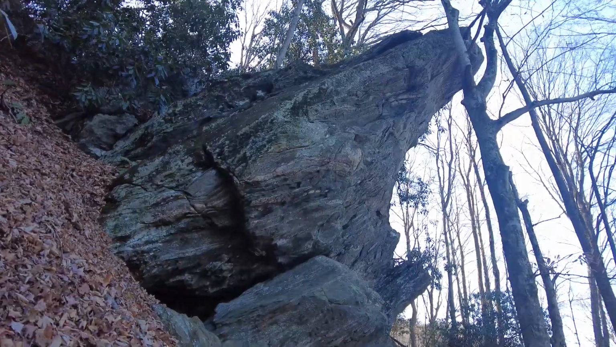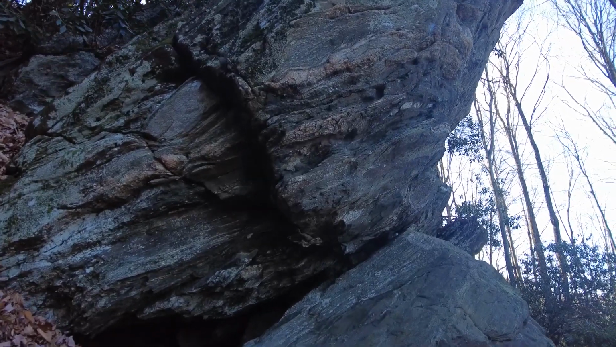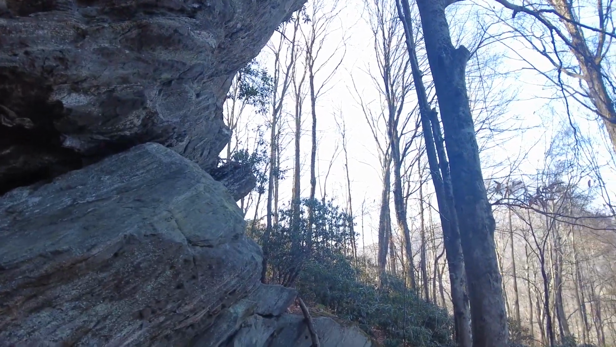This is the big rock outcropping. Has several little hidey spots in it for animals. It's pretty big.